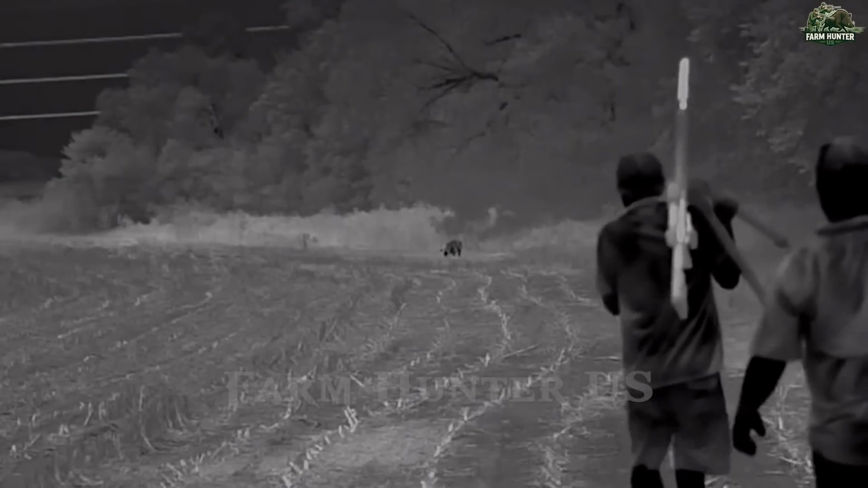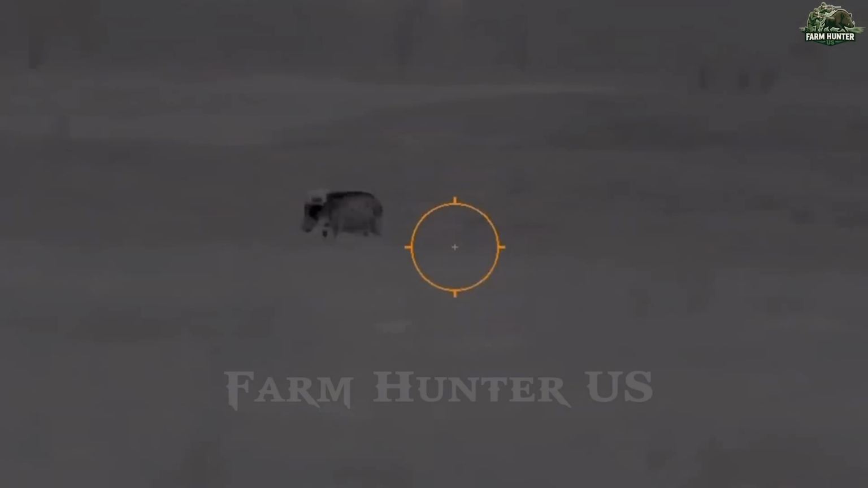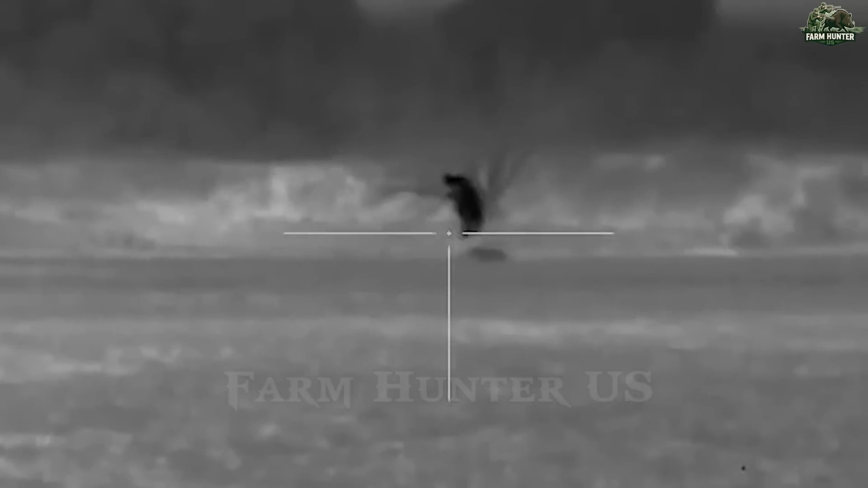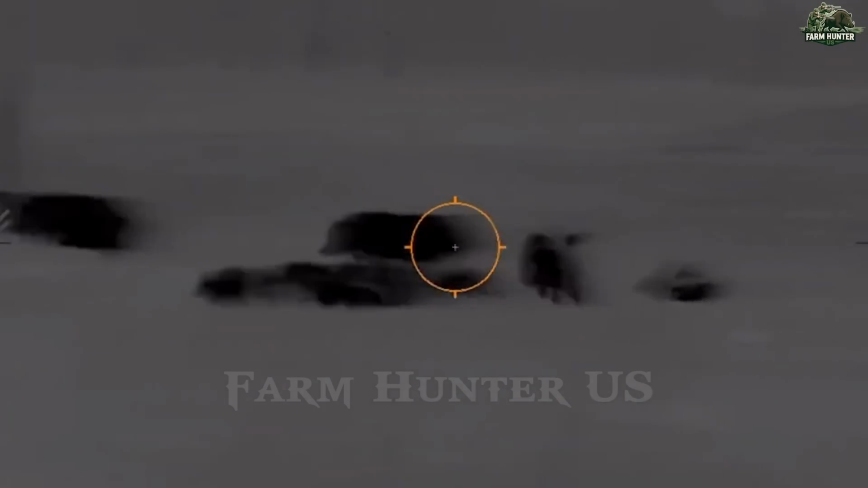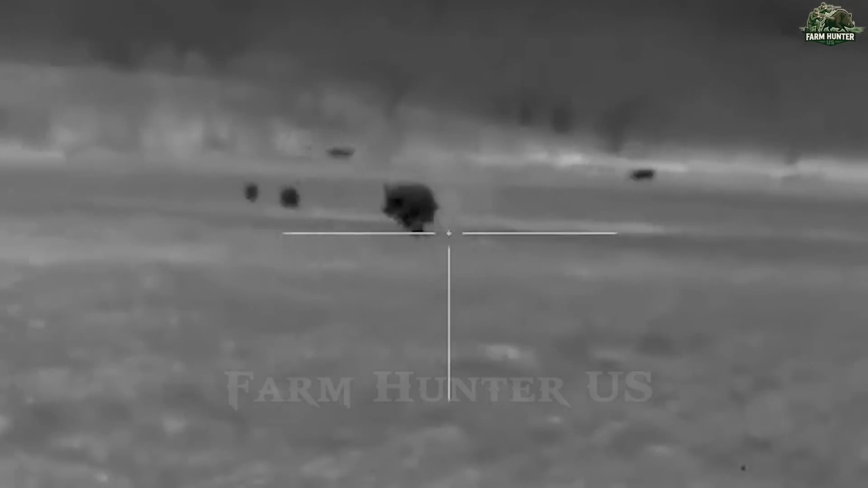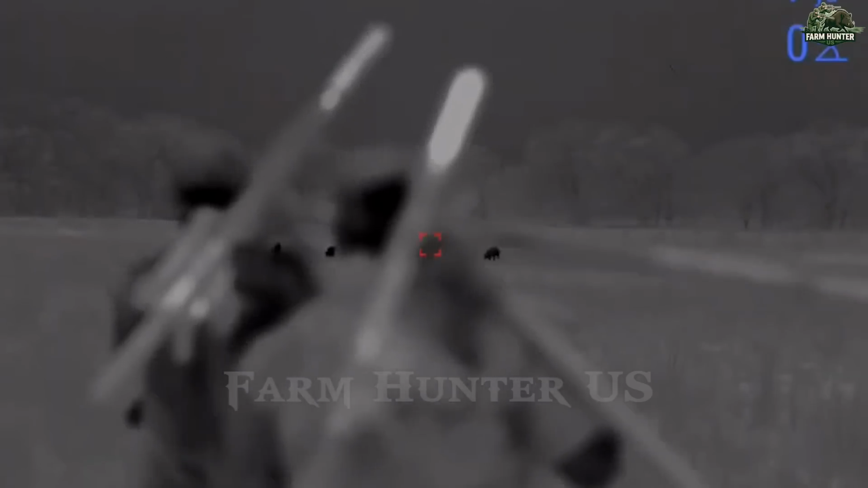It wasn't long after local reports of a massive herd tearing through fields reached us that we geared up and hit the road. Texas welcomed us with a brilliant, fiery sunset, a view that could easily fool anyone into thinking danger wasn't lurking just beyond the tree line. But seasoned hunters know better.